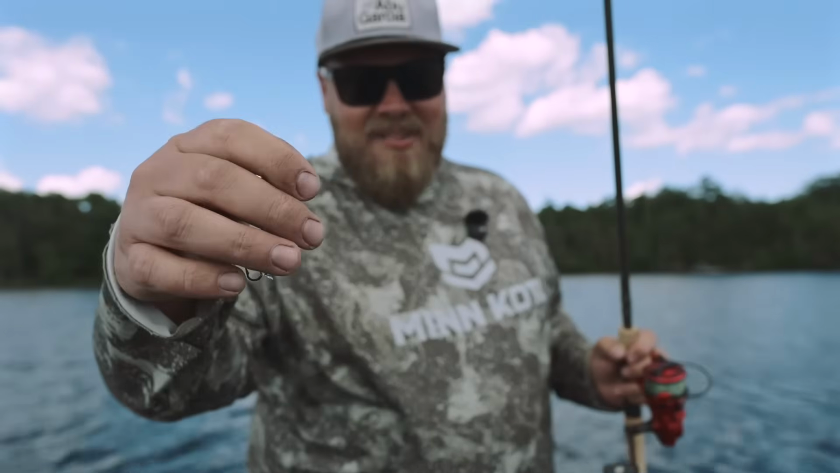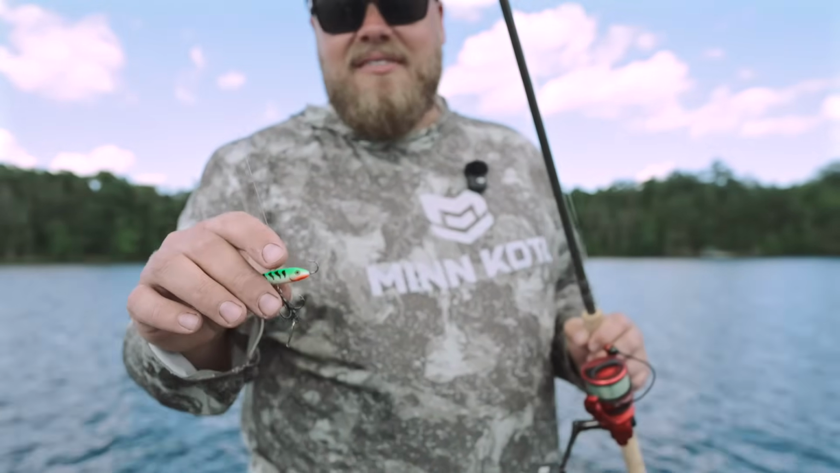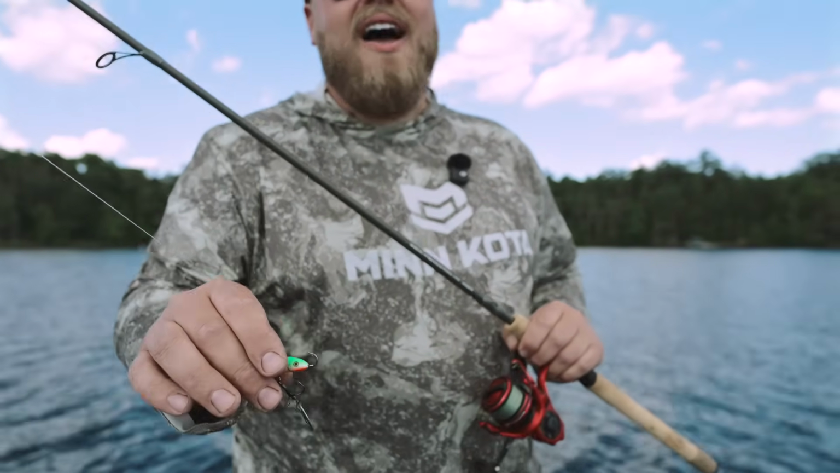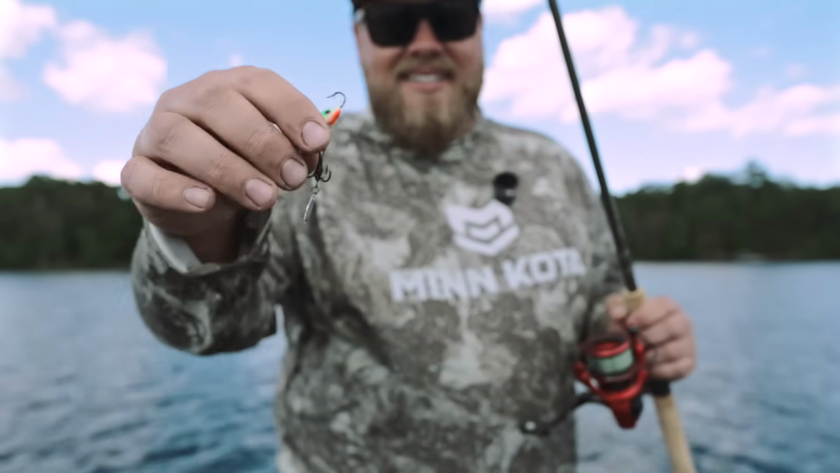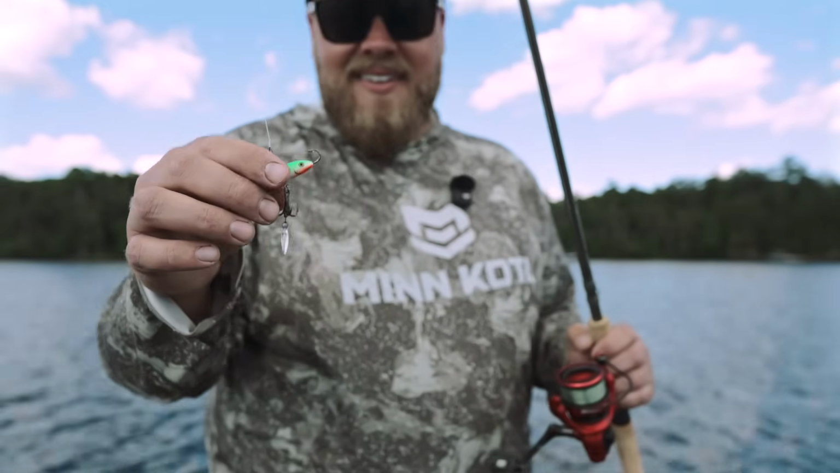VMC bladed hybrid treble. I try to put it on as often as I can because I have noticed no matter what, I don't get less bites. And some days I get 3 to 1, 4 to 1, 5 to 1 on someone else in the boat who doesn't have one on. It adds that little flash and flutter back there. It does not mess with the action, the darting action at all, which blows my mind.